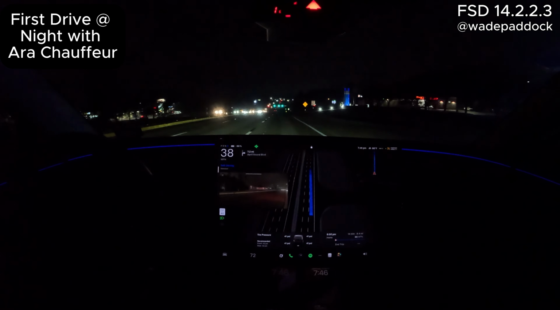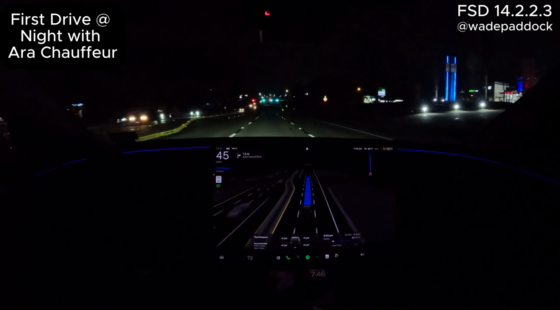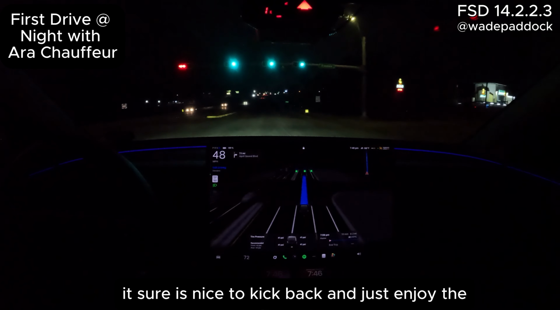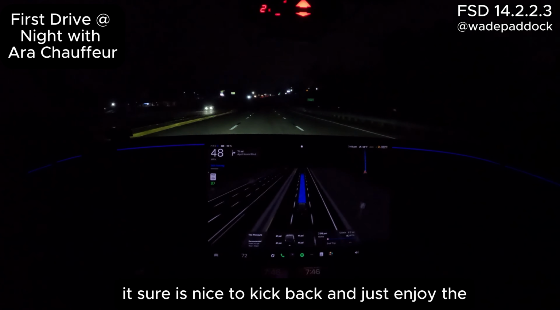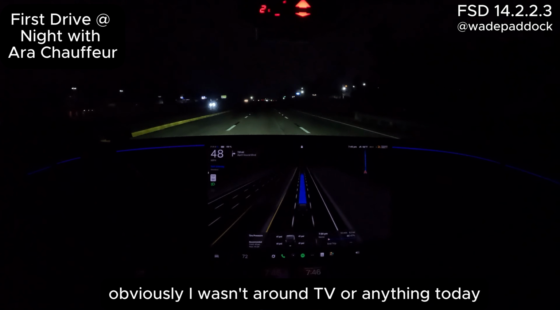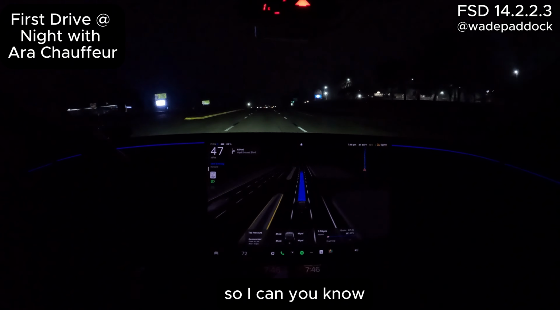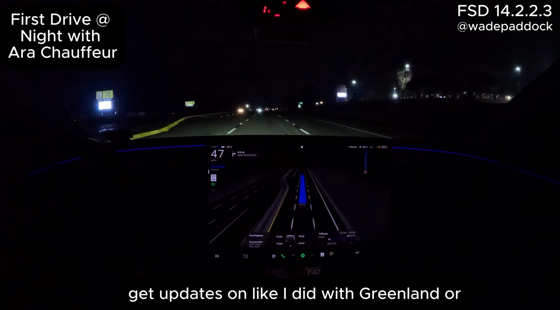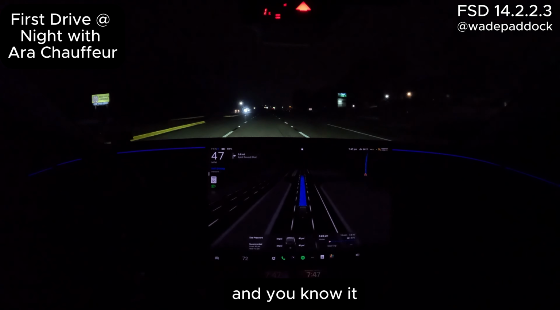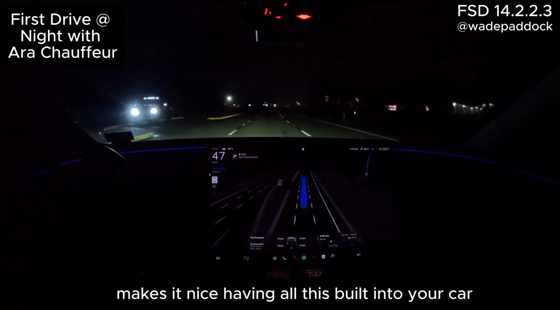Here we go. Okay, we're going to get into the middle lane. After a long day like today, it sure is nice to kick back and just enjoy the ride. And obviously I wasn't around TV or anything today. I mean, I had my phone, but didn't really use it to check anything, so I can get updates on, like I did with Greenland, or check the weather, which we're having this ice coming in Saturday, and it really makes it nice having all this built into your car.